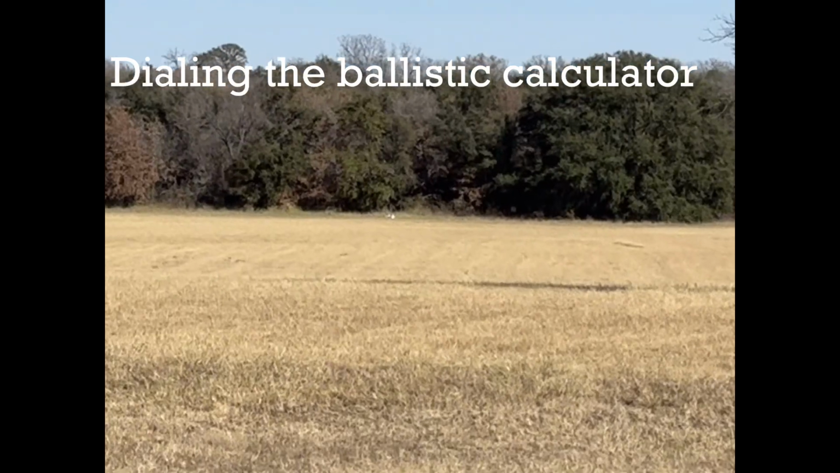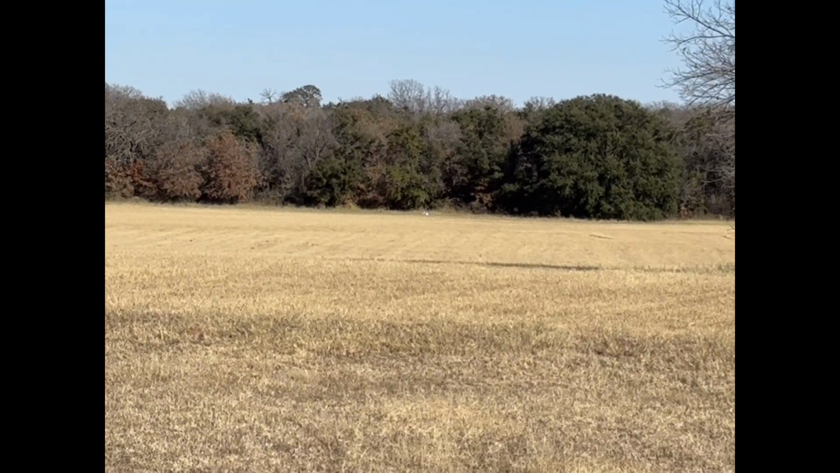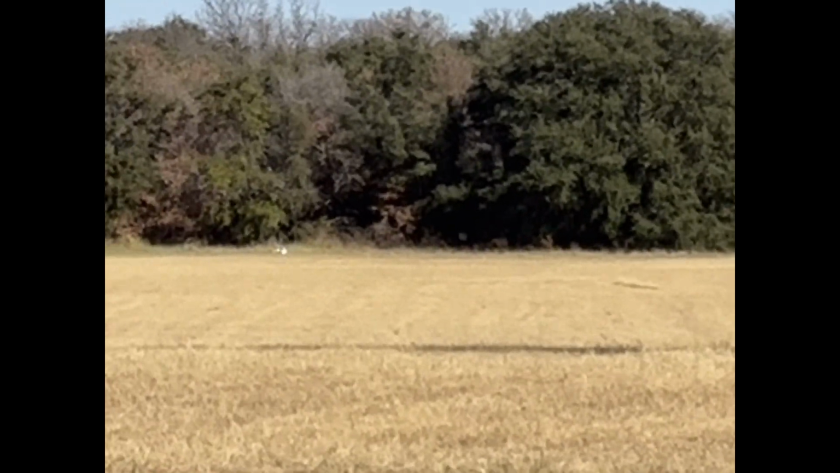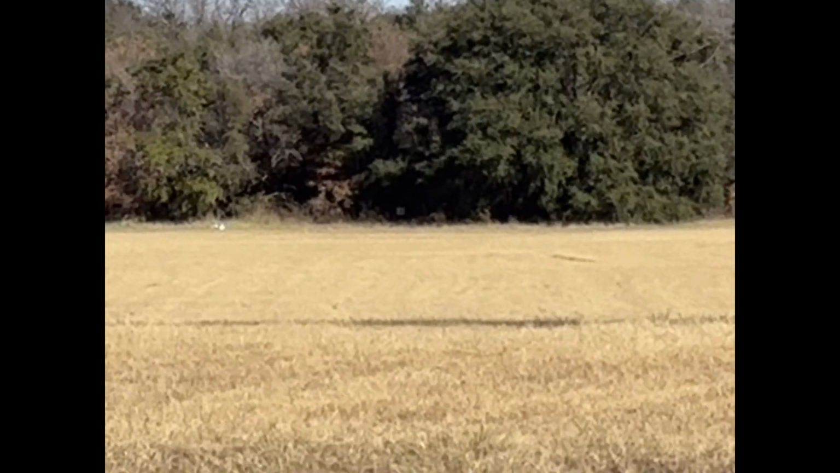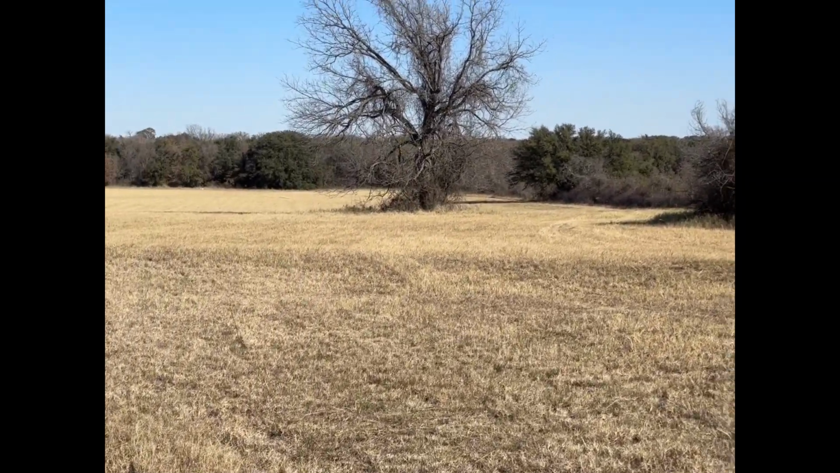So I just hit, I'm not shooting the white targets, but for reference, you can see them. That's how far my other target is. It's not a metal target, but you can kind of see the box right there in the trees a little bit tucked away. I can see that box better than the metal targets. The only problem is I can't hear it ring.